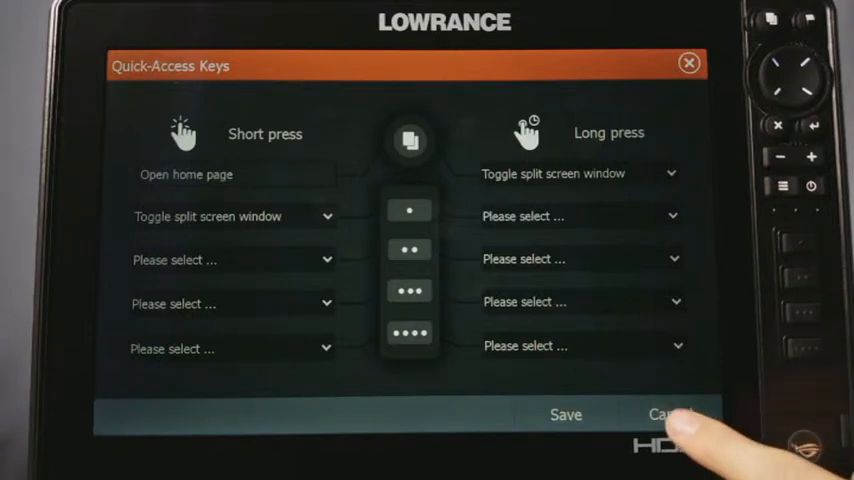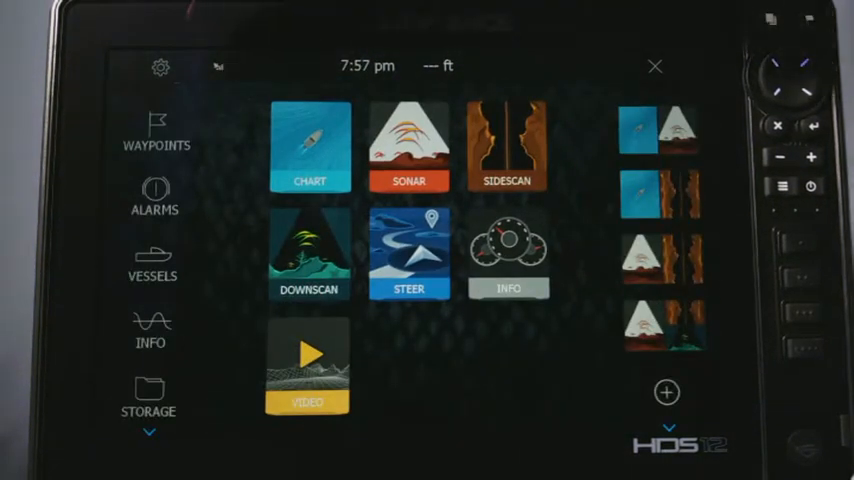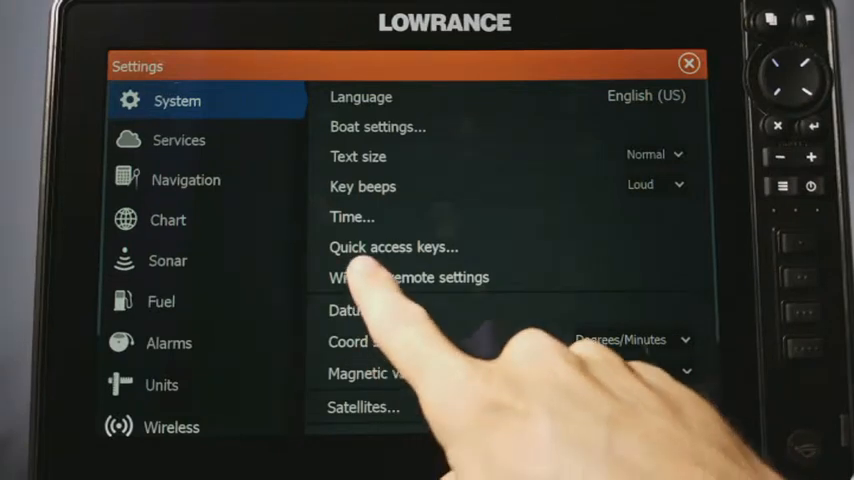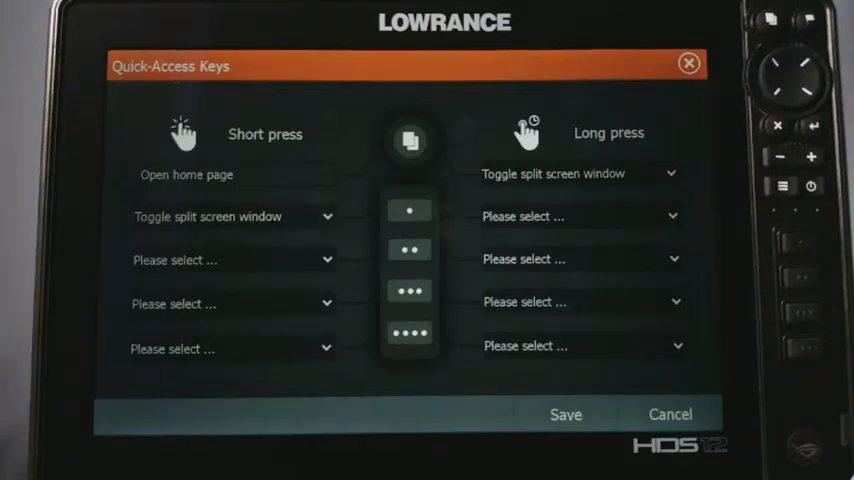So I'm going to cancel out here. Now the other way to access it is we press our Pages button, and then we select our Settings gear icon. And then right here under the System menu, you'll see the Quick Access keys. Now all we do is tap on that. As you can see, it takes us right into the same menu.